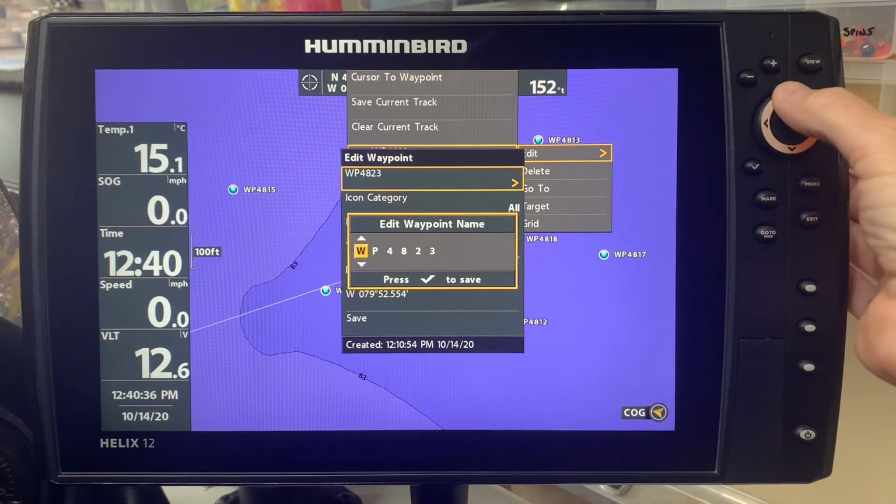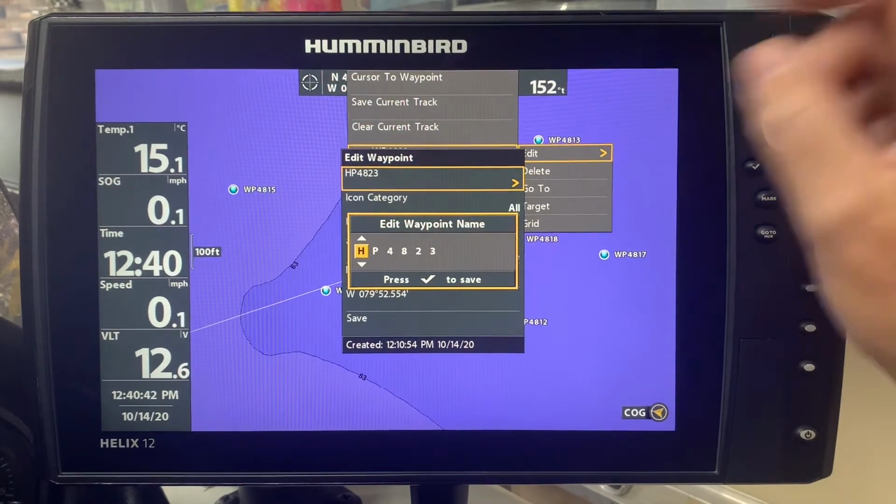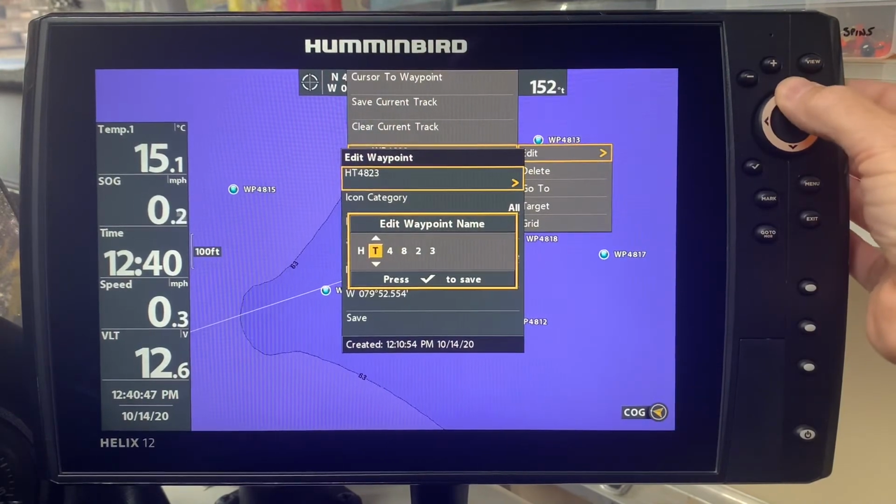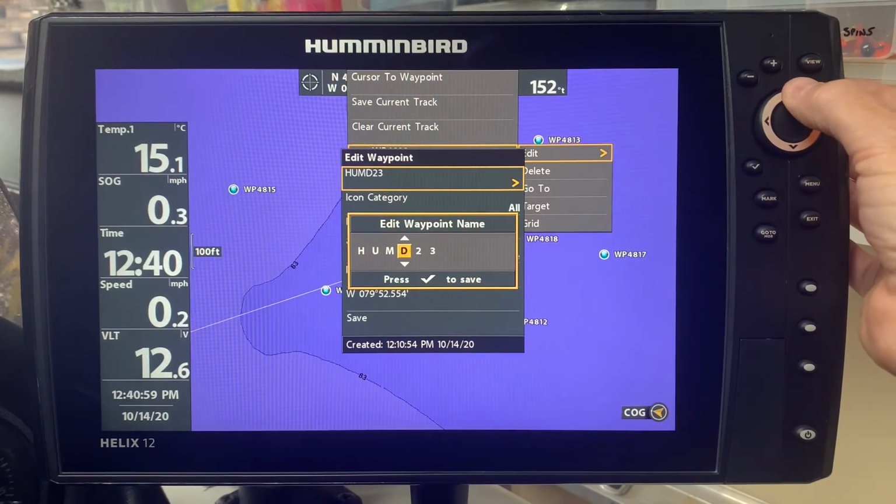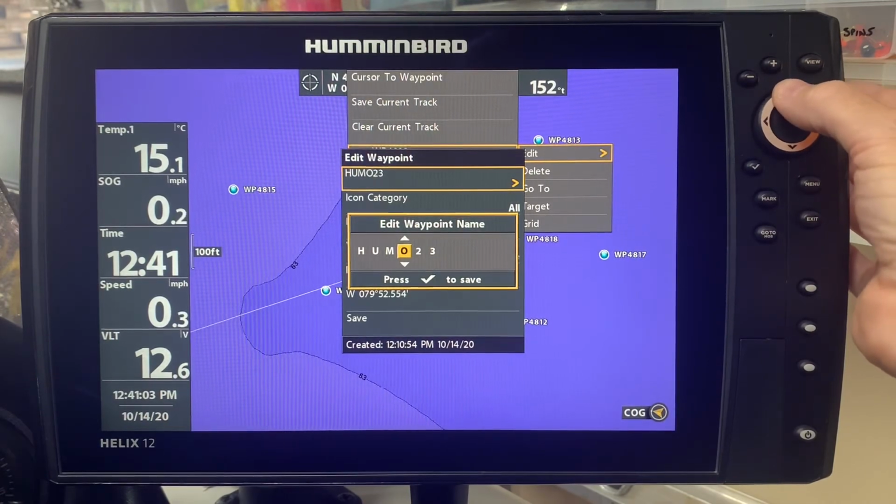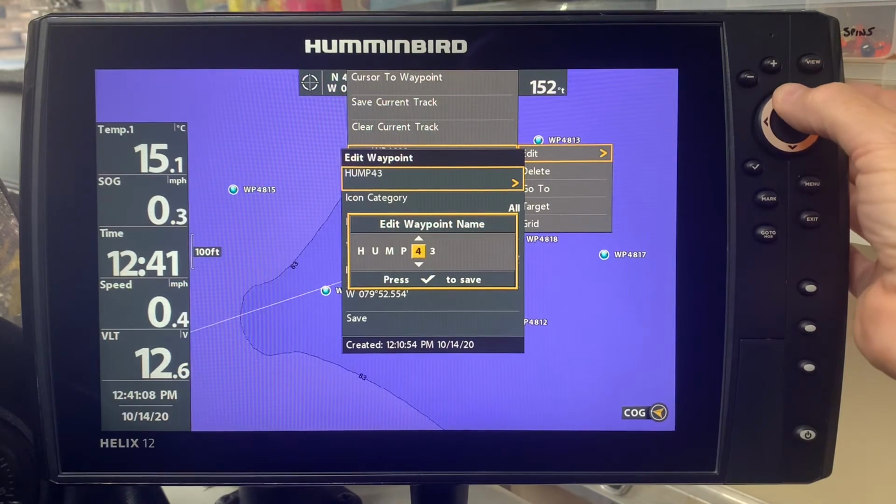So now I can go through and just scroll down, following the prompts, and you can see the arrows going up or down, and I've now changed that to an H, and I'm going to spell out hump. Again, I just have to scroll through my options. You can abbreviate if you wish and put HMP, your choice. So now I have the word hump, and let's say that that's all I want.